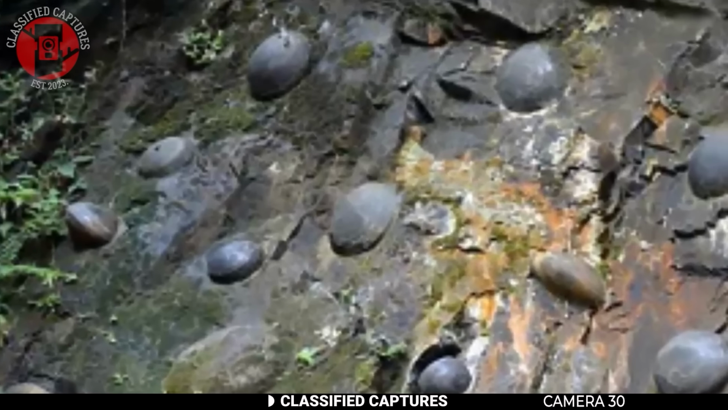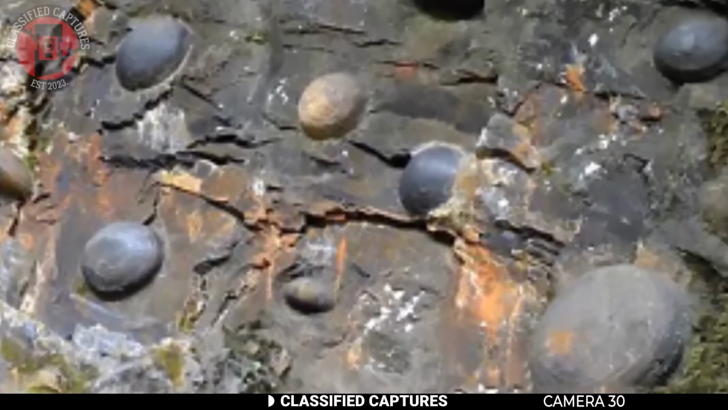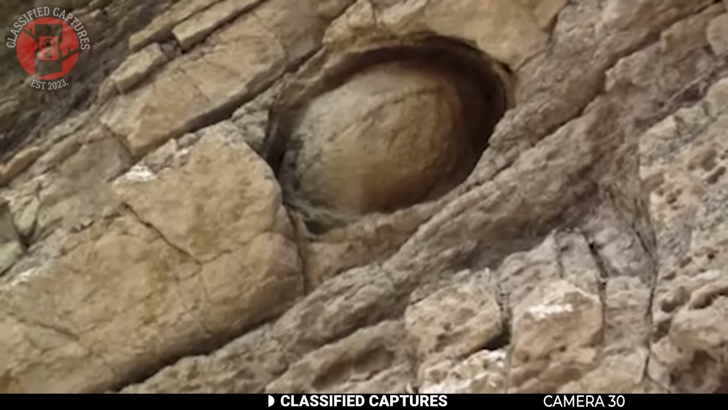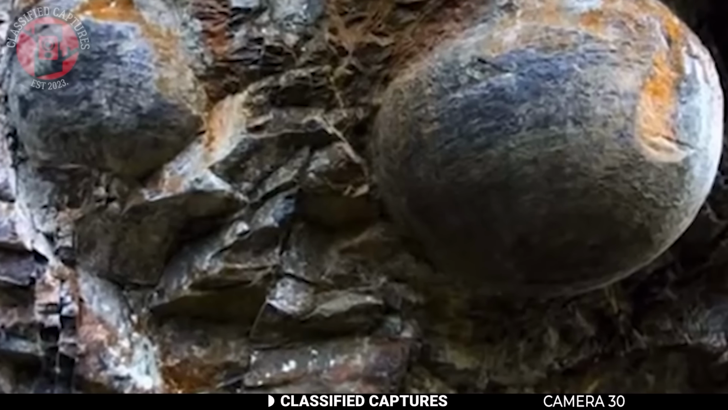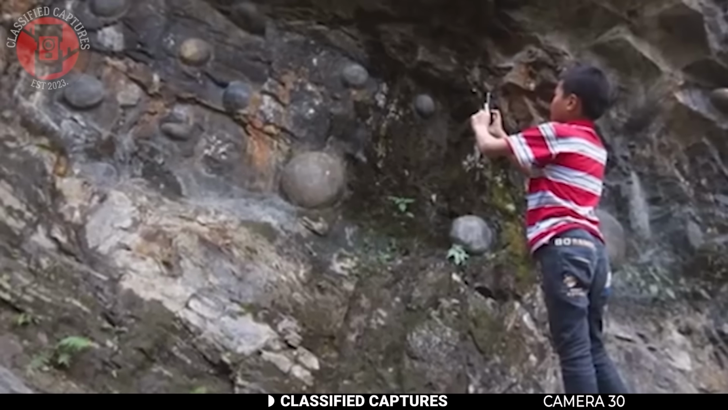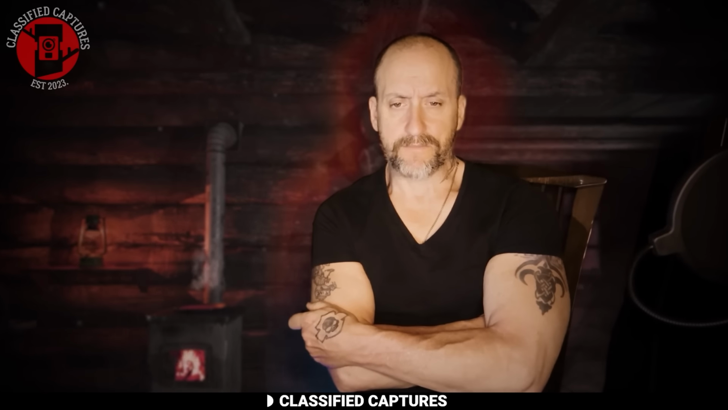Locals have witnessed it for generations, yet no one has been able to come up with a solid explanation for what causes it. It's one of those natural mysteries that leaves you wondering if there's something more to the Earth than we truly understand. Is it just erosion, some rare geological process, or could there be something else happening here? I wonder if someone could show me the exact spot where this is located.